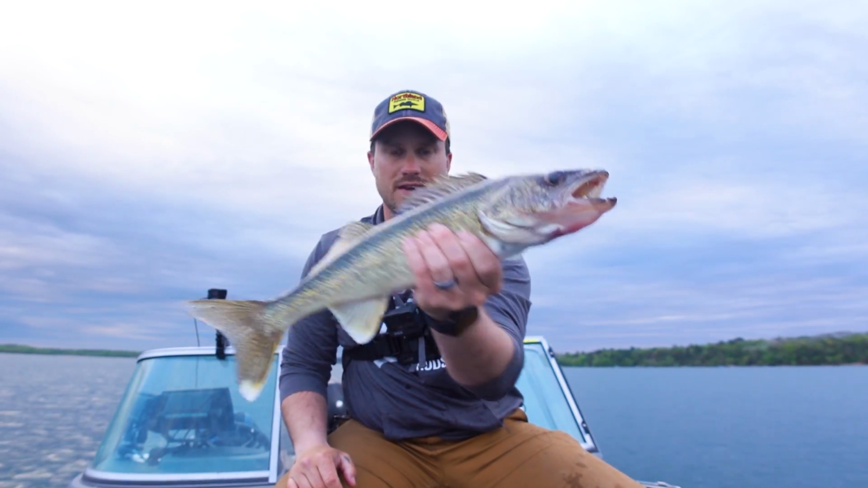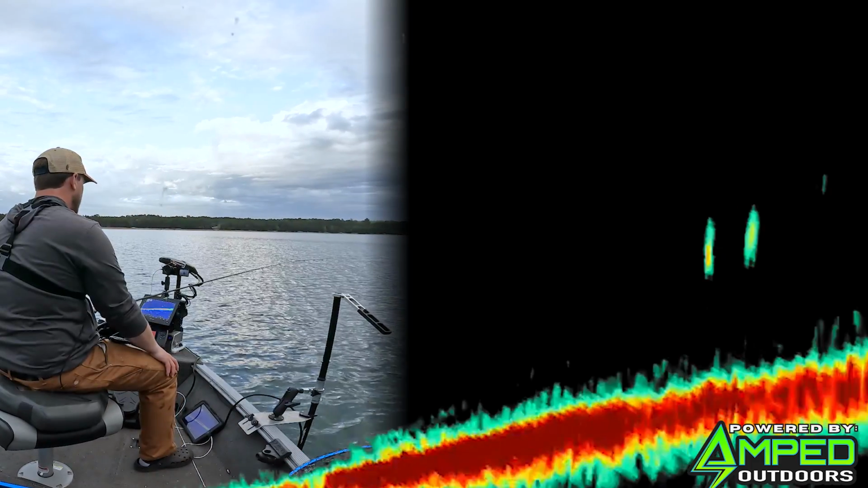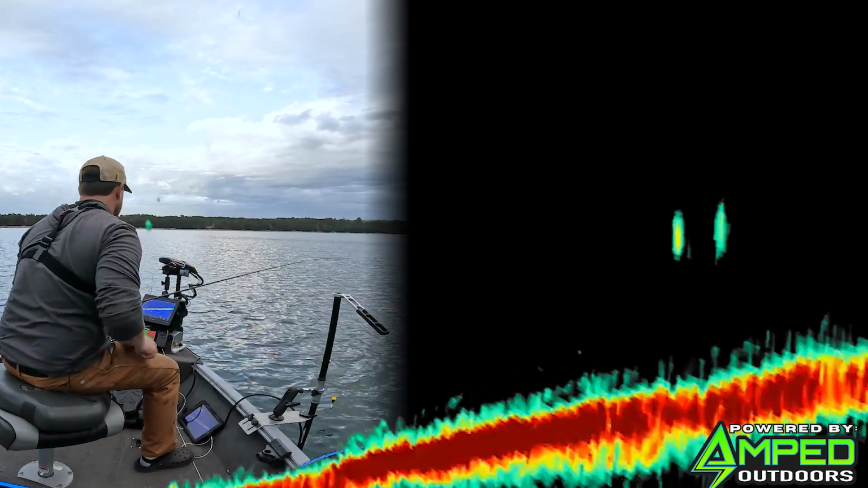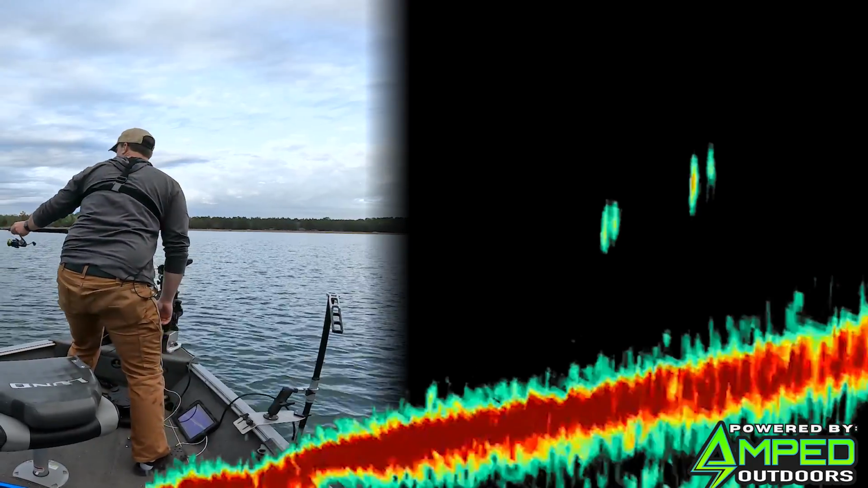Pretty nice fish. As you can see, clouds are getting a little darker behind us, so not sure how much longer we're gonna have. So try to catch a few more here before we have to head out. Another group out there. You can see even these ones aren't crazy suspended like some of those first ones. These ones are probably 2 to 4 feet off bottom. 50 feet.